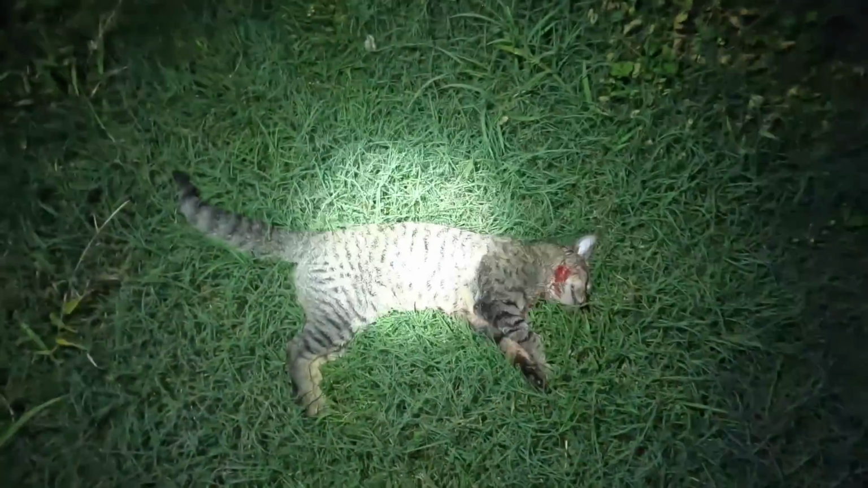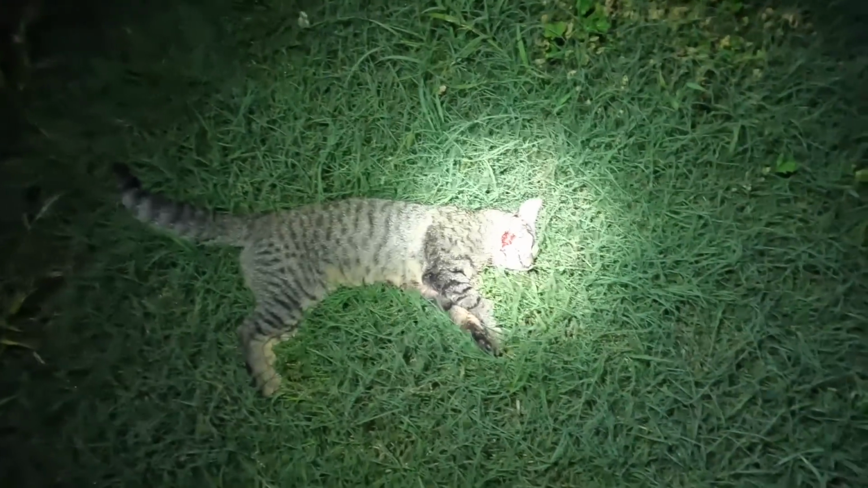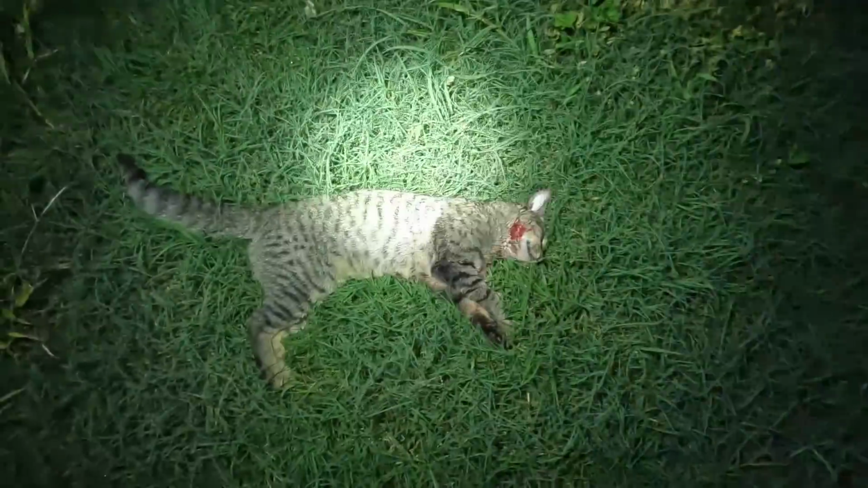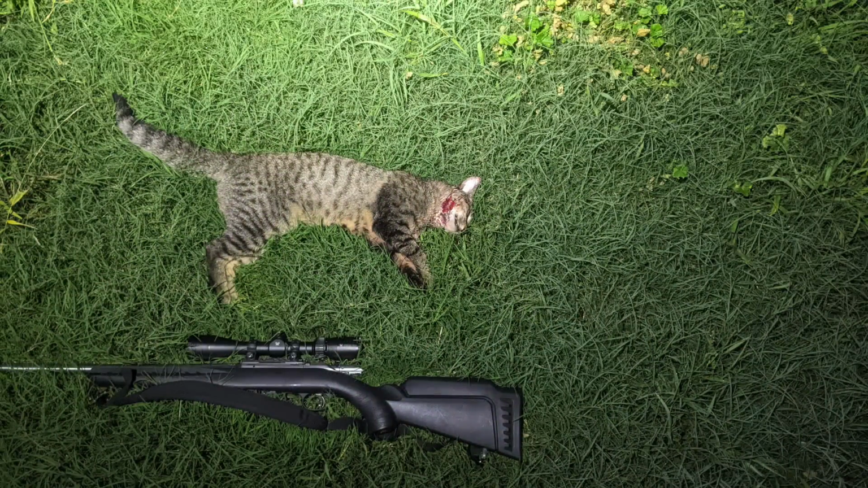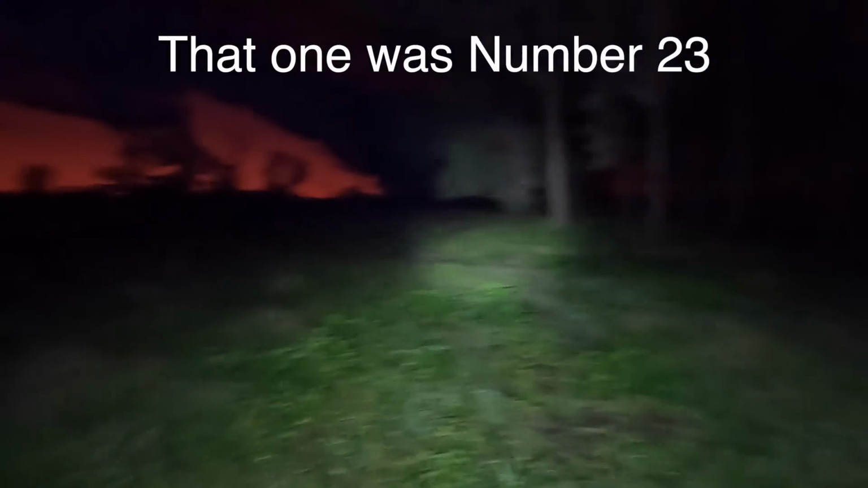There we go. Another big tomcat. Straight through the neck. Anyway, unfortunately I couldn't get the shot on camera because it was just through the glass scope, but it's good to have one down. Another one, I don't know, it's ridiculous. I think I've probably got over 20 cats for the year already, so I'll have to have a check later. Anyway, we'll keep going and get home for dinner.